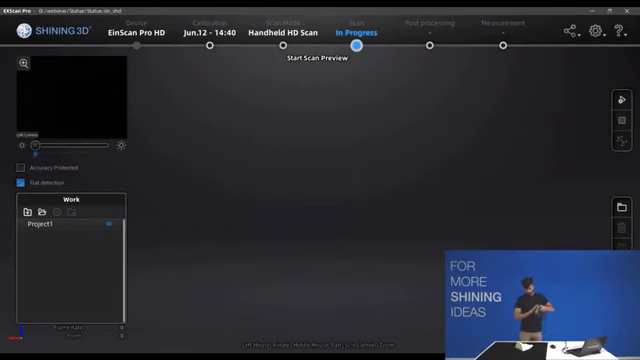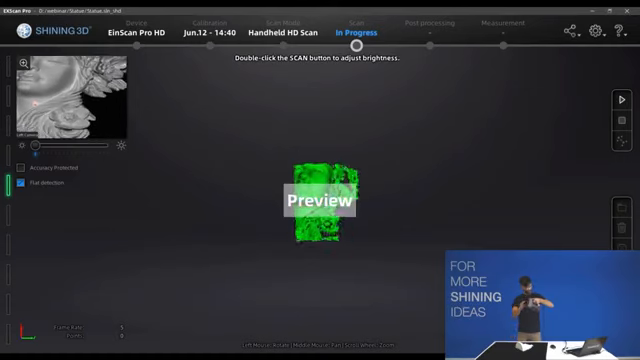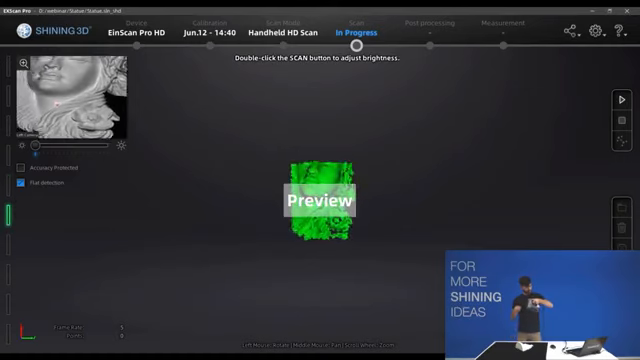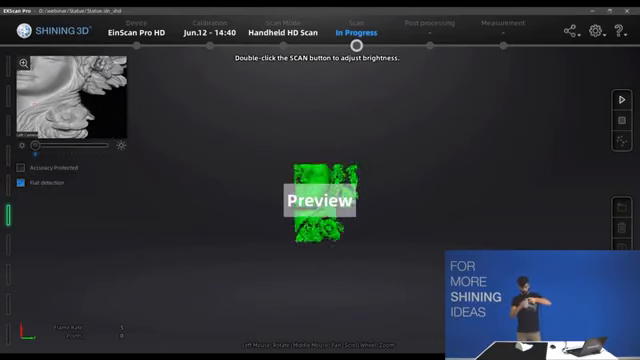Okay, we're good to scan the preview. As you can see, the distance is already good, and the brightness value as well. So we are good to go.